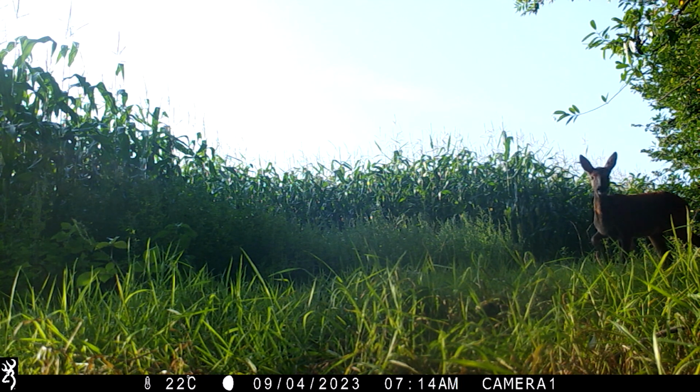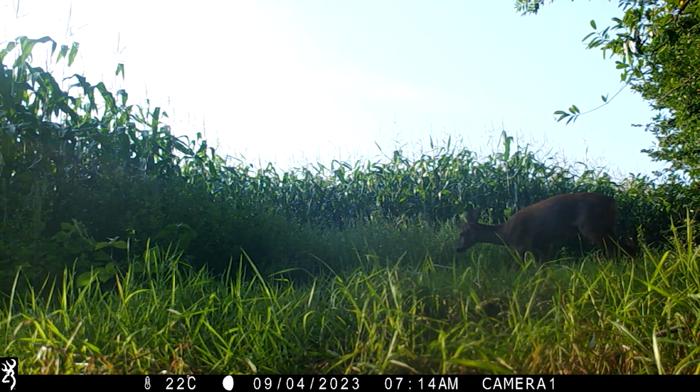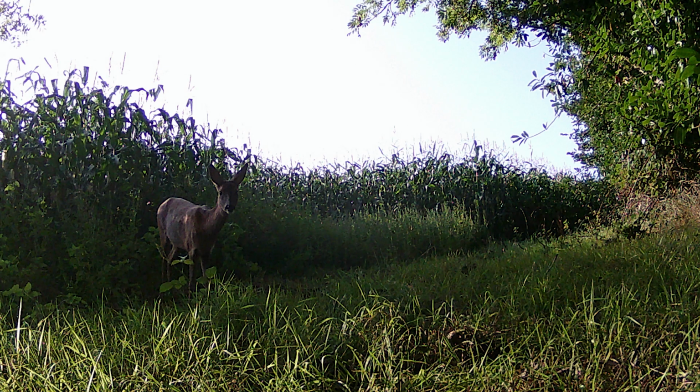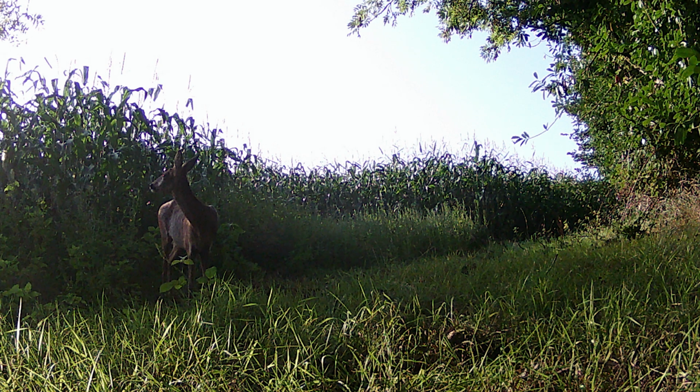And here are the results. This is the Browning trail cam video showing the doe I was almost certain was going to come out, actually coming out. That's amazing. And here is the iZeeker version, which you can see is probably truer to life for colour. It's a little bit wider field of view. I would say there's nothing in it.